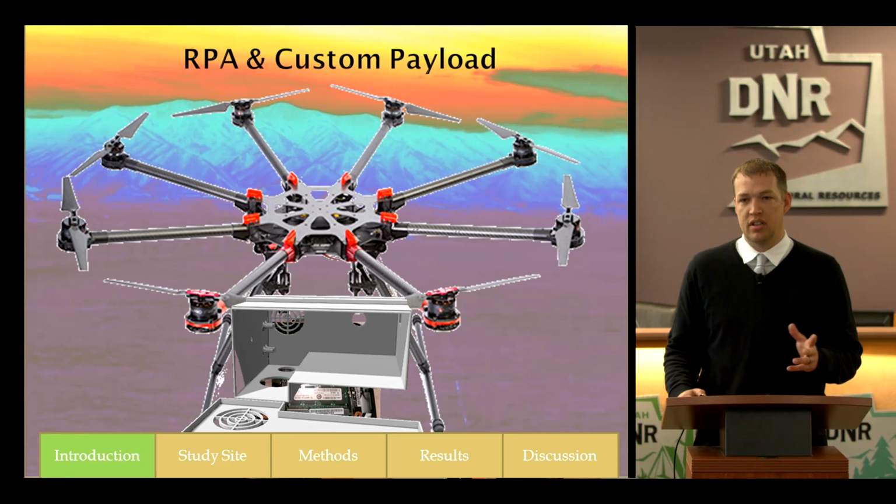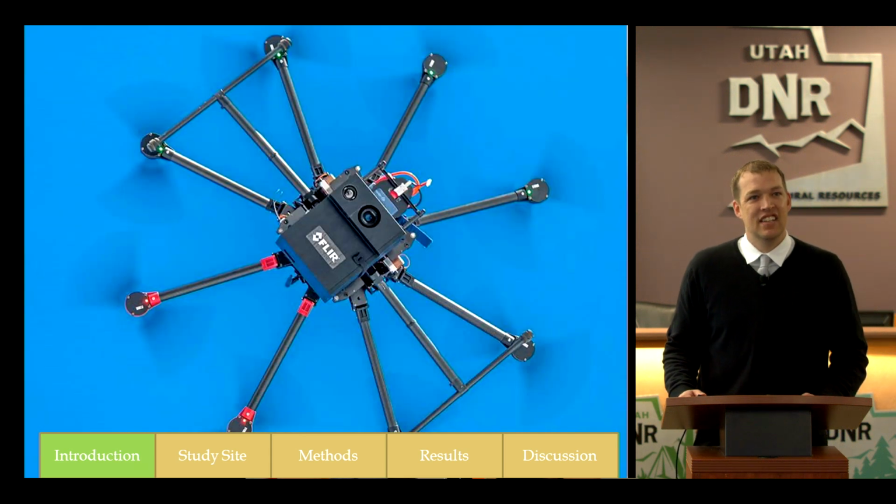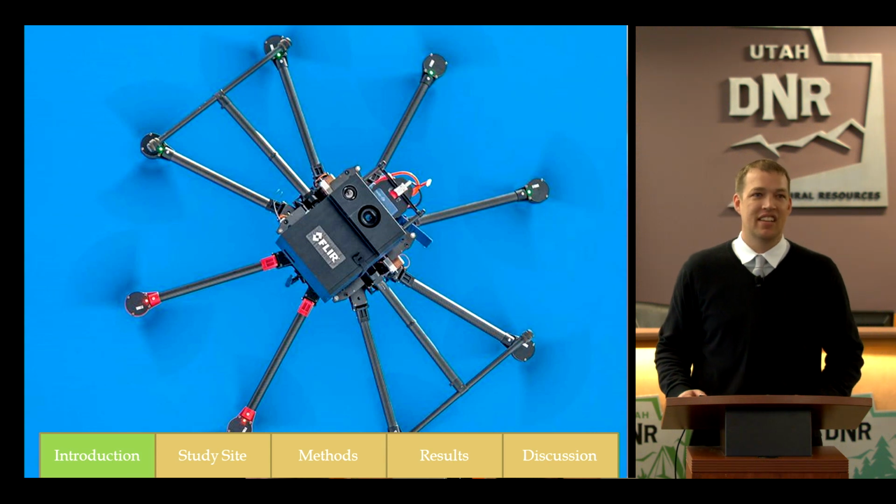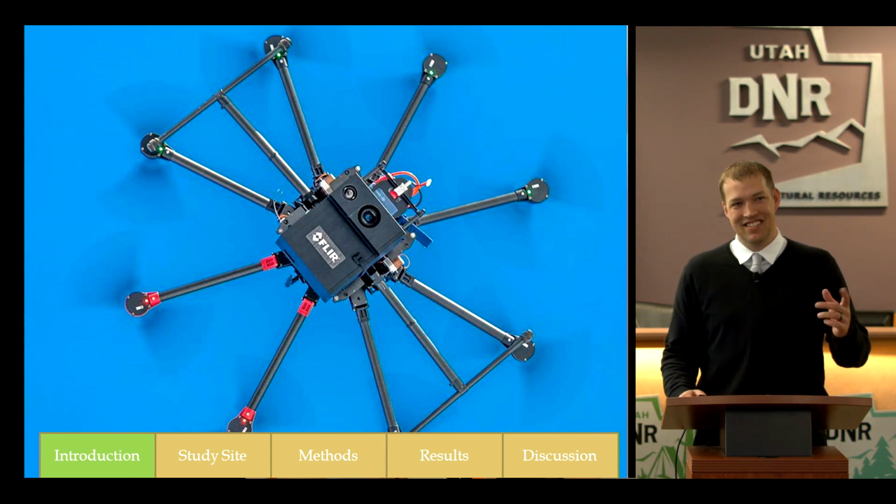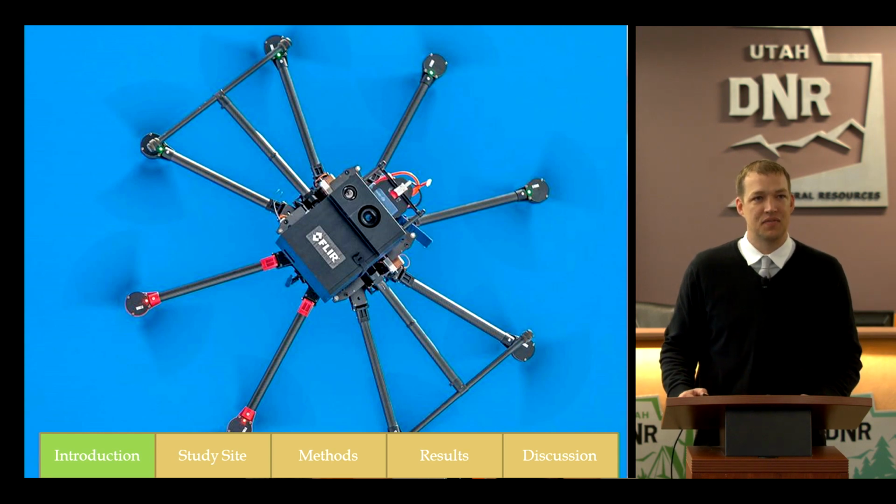And then I worked with the Industrial Technology Center up at the Utah State University. They have a 3D printer, and they came out with this 3D printed box. So I put it on top of the scale. It weighs in at about 5.5 pounds with all the cameras, computers, and batteries that it took to record that data. So a 5-pound payload box, or my low-flying satellite, like I like to refer to it, is this right here. All put together, this is our data collection tool.